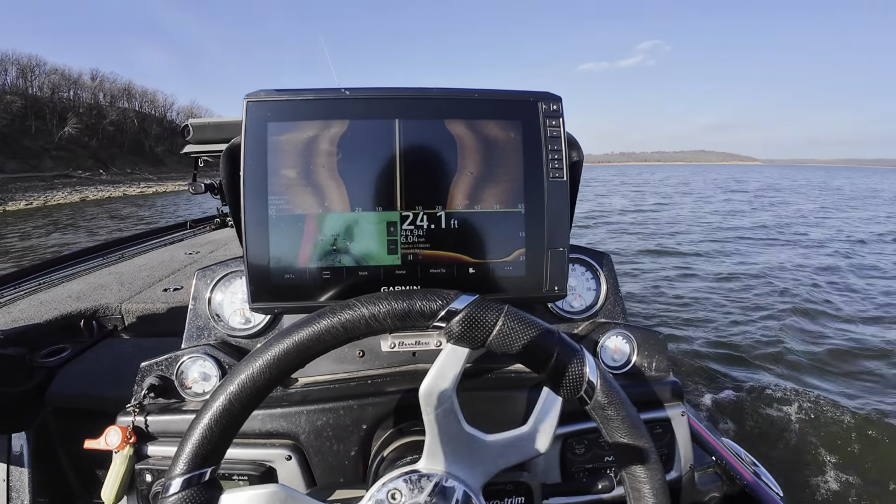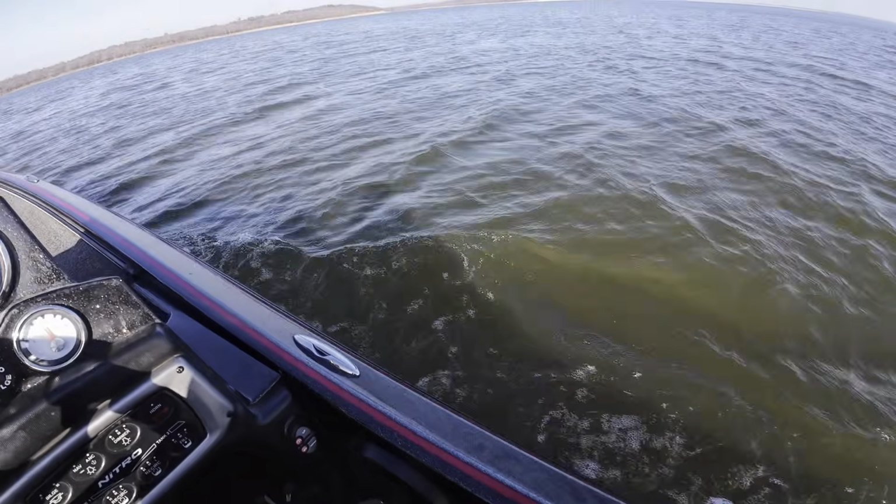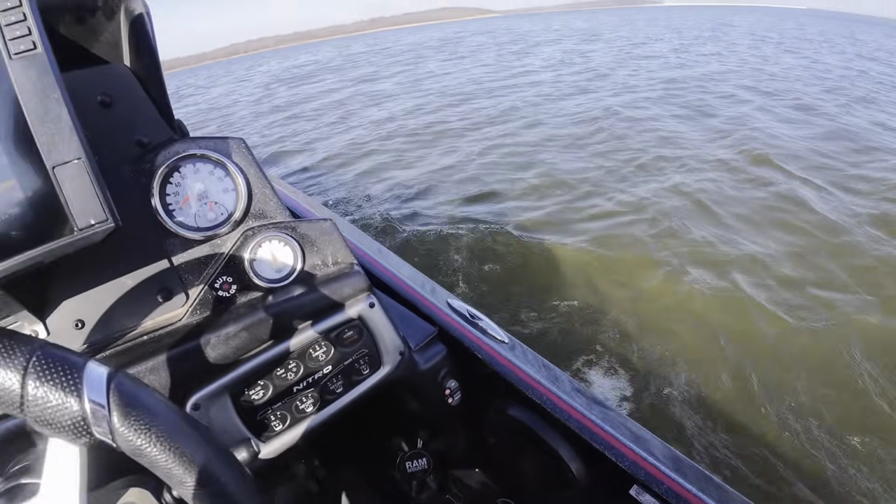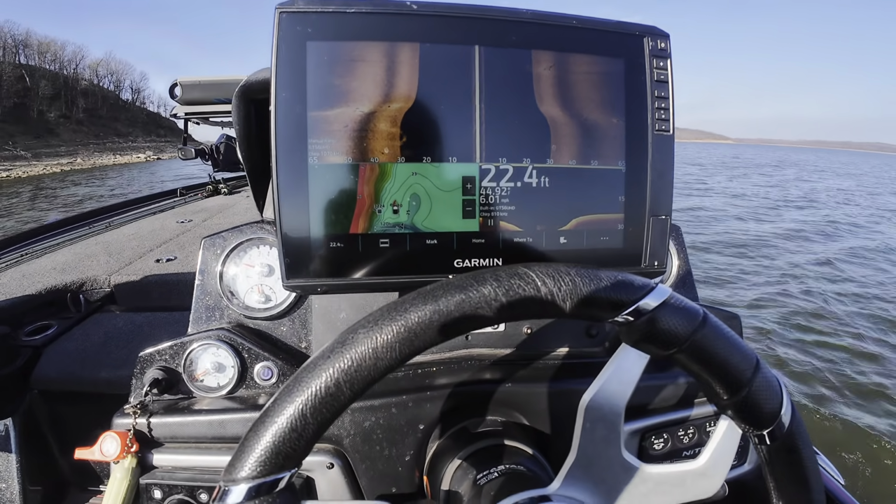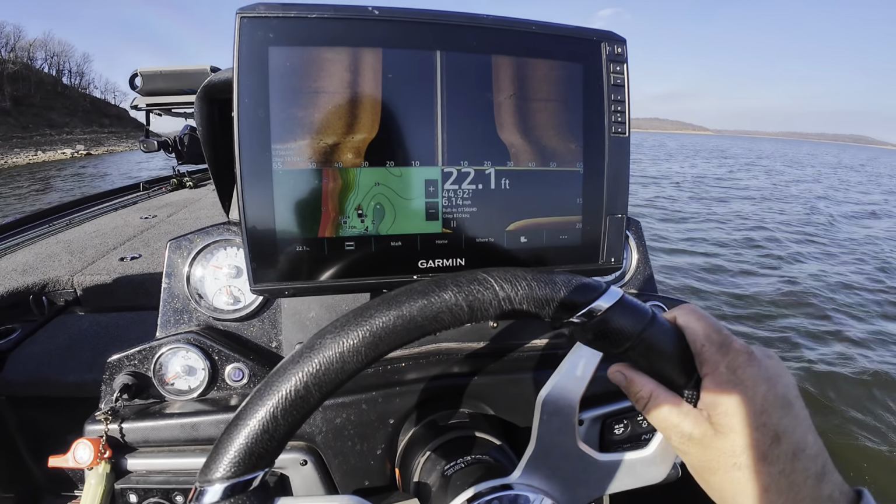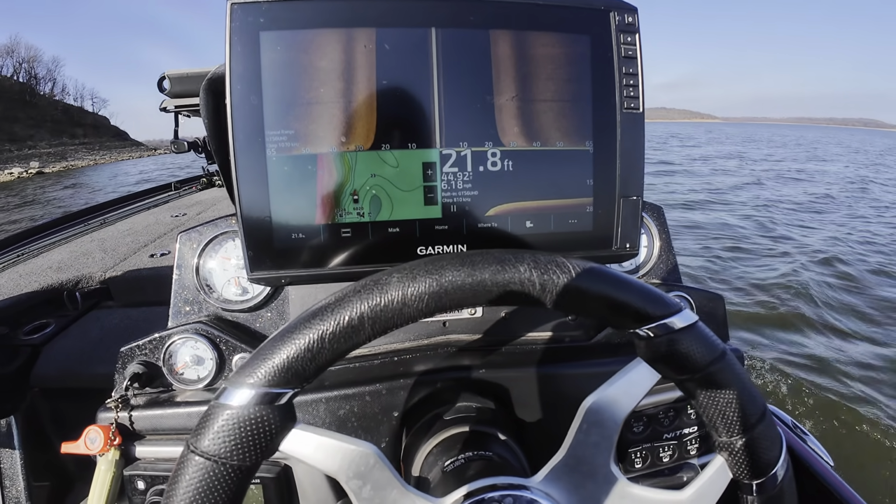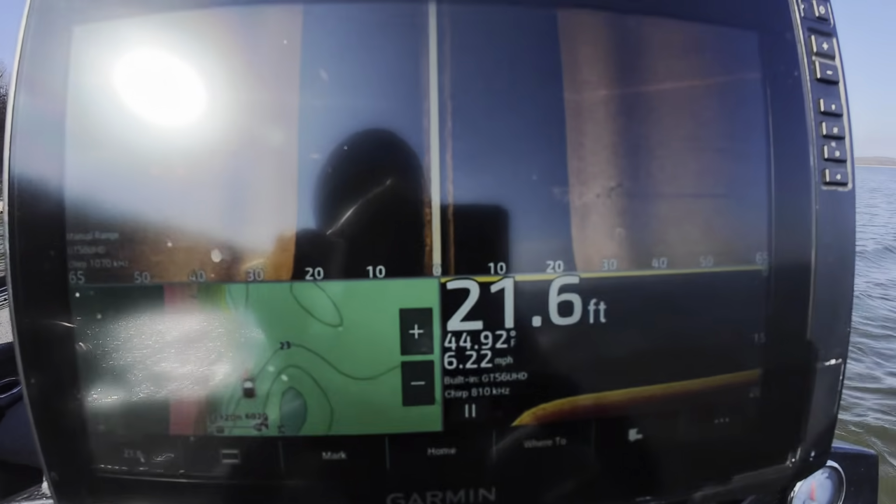But from what I've seen so far today, the water's not necessarily clear, but not necessarily dirty. Seems like most of my bigger fish have been suspended. All the little fish seem to be on structure, but we're about to get into a bunch of structure up here in front of me, so we'll find out and see what we can find on it.